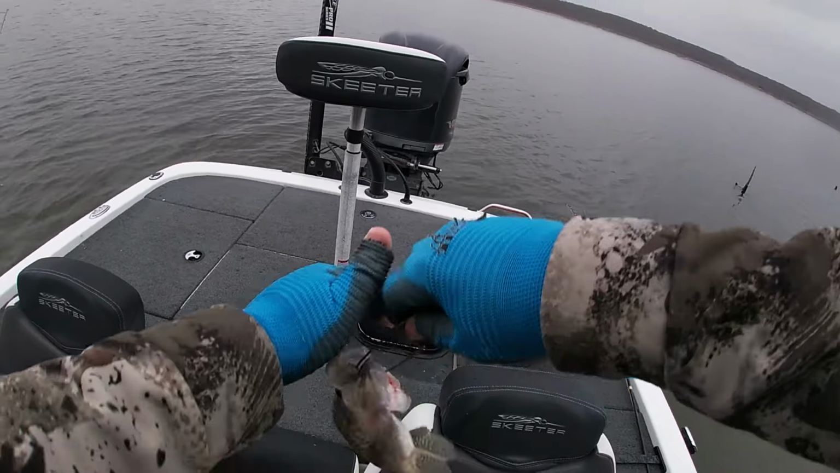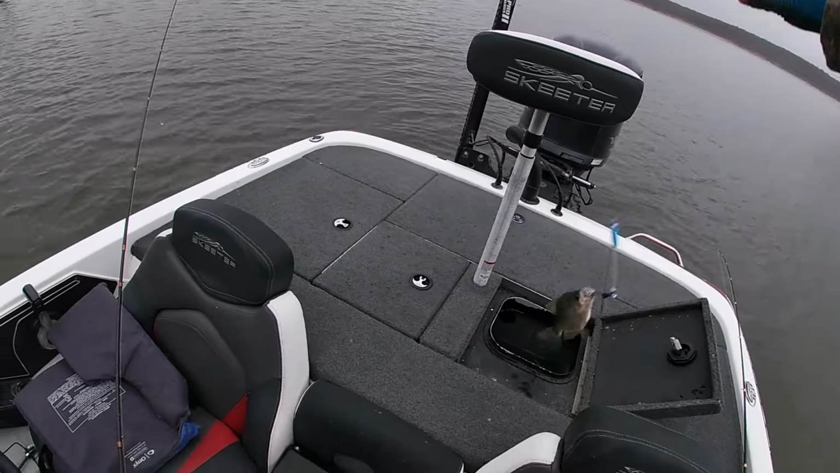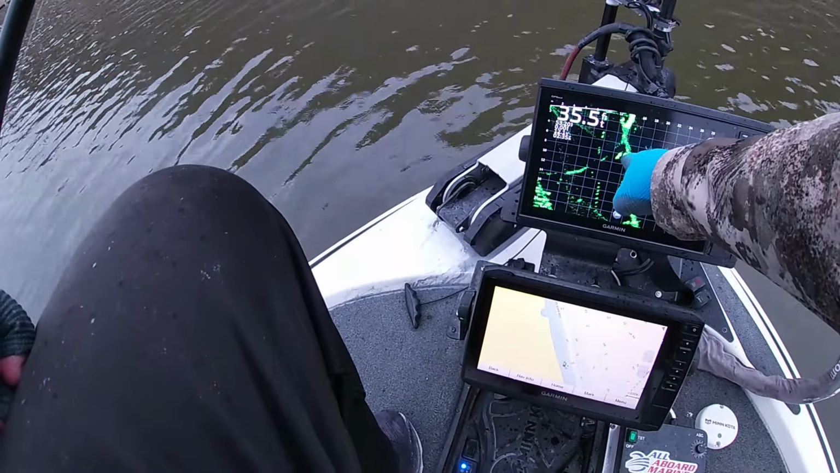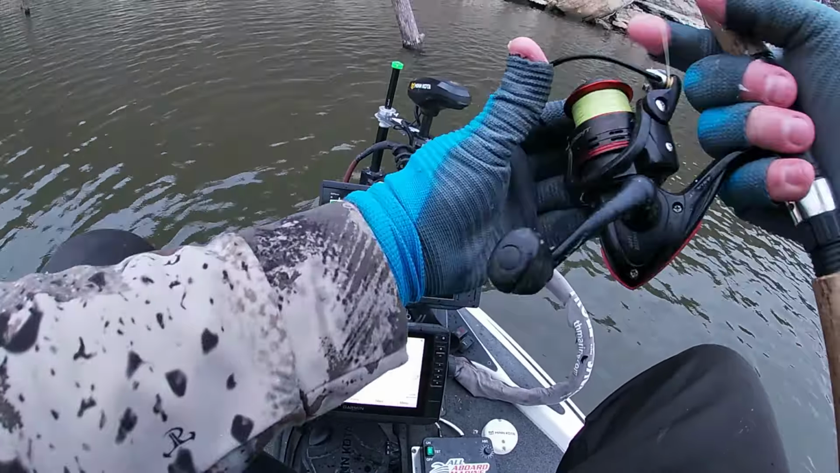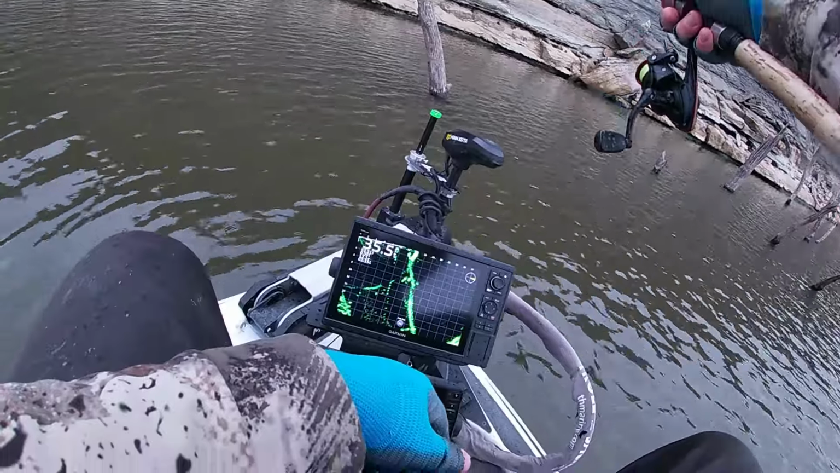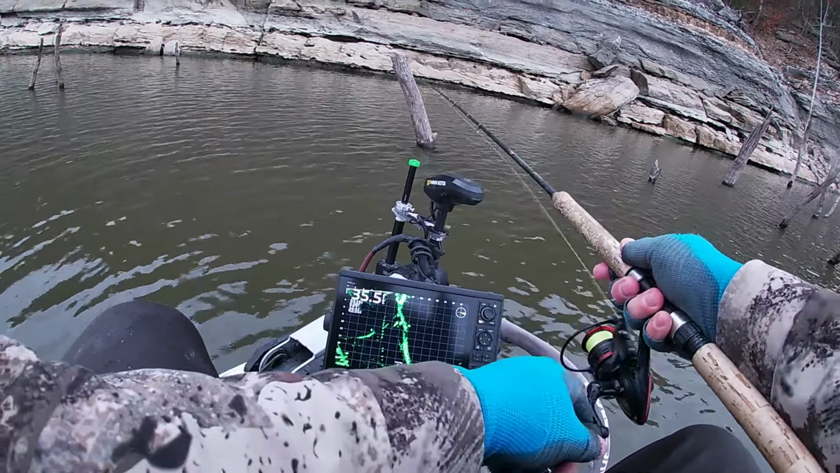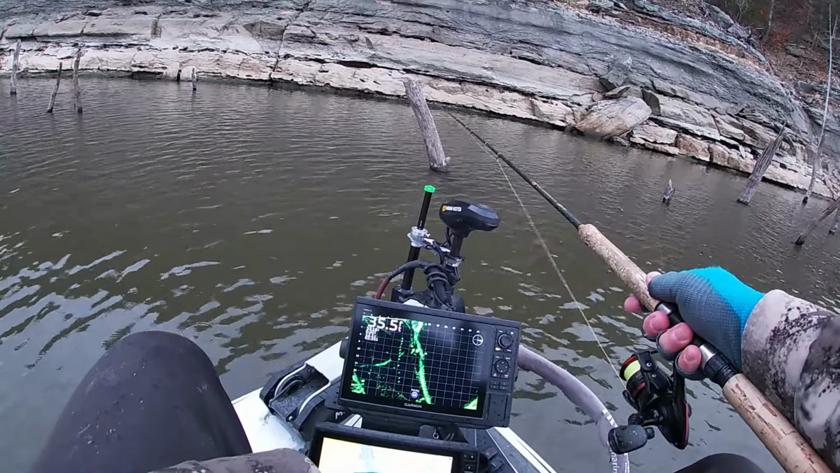We might scratch out a limit, but if we do, we do. If we don't, we don't. That's enough for dinner right there. Okay, we got that one in the box. There's 2 or 3 more decent ones sitting right on that tree right there, and they're up in the water column. They're 8 foot deep. That's where they've been today, 6 to 8. Let's drop down there and see if we can get their attention. Get one to bite there.